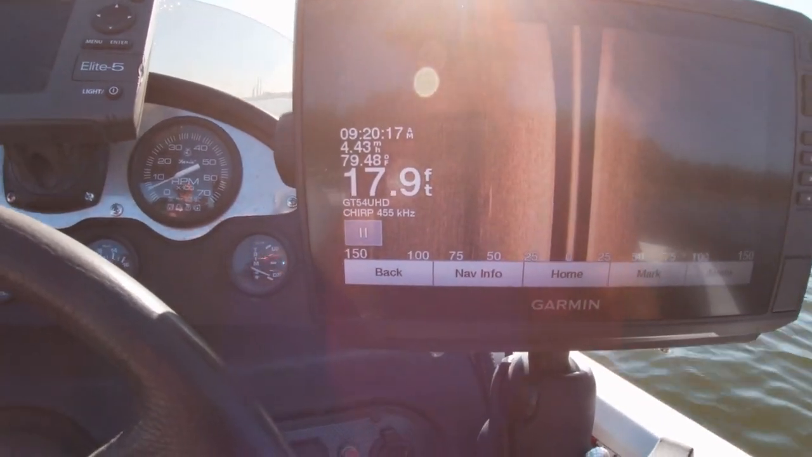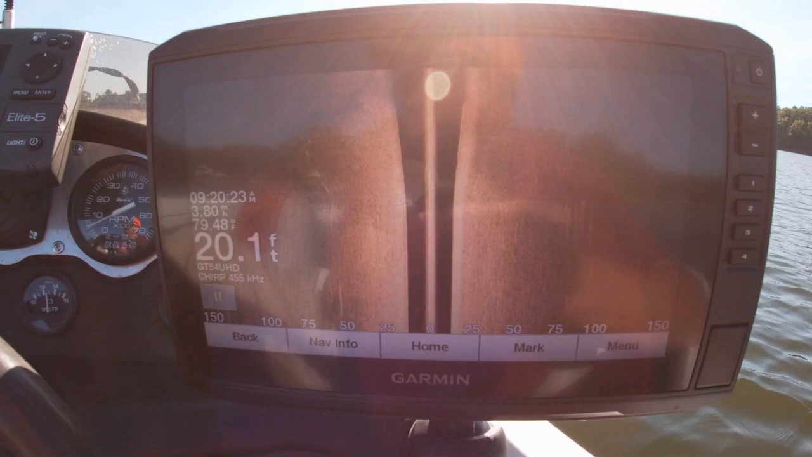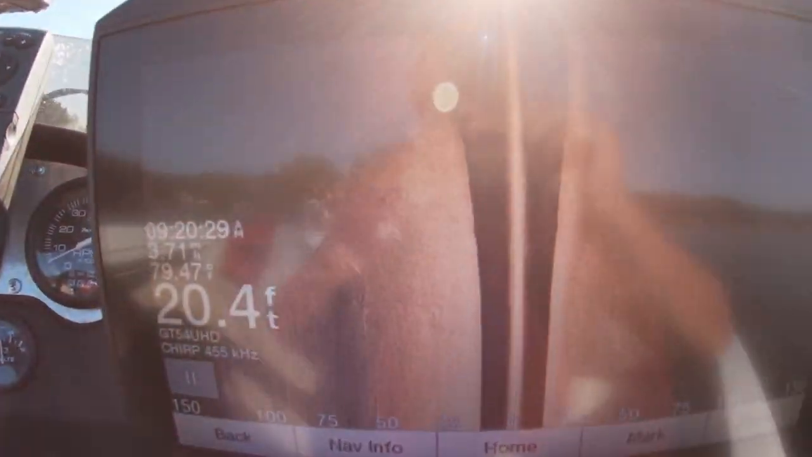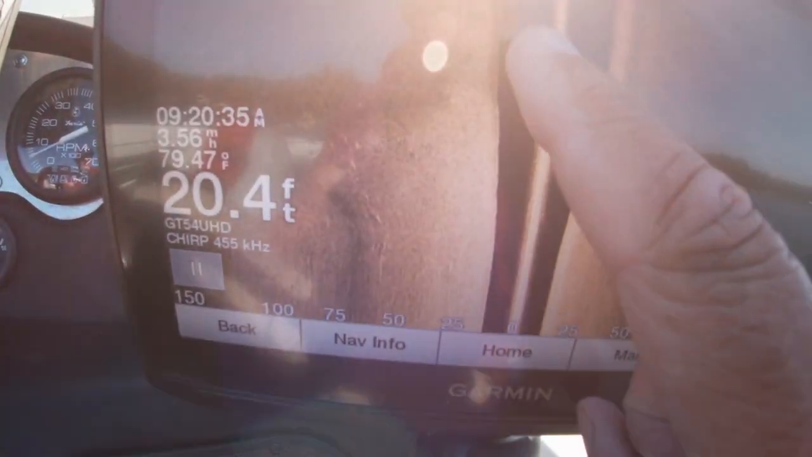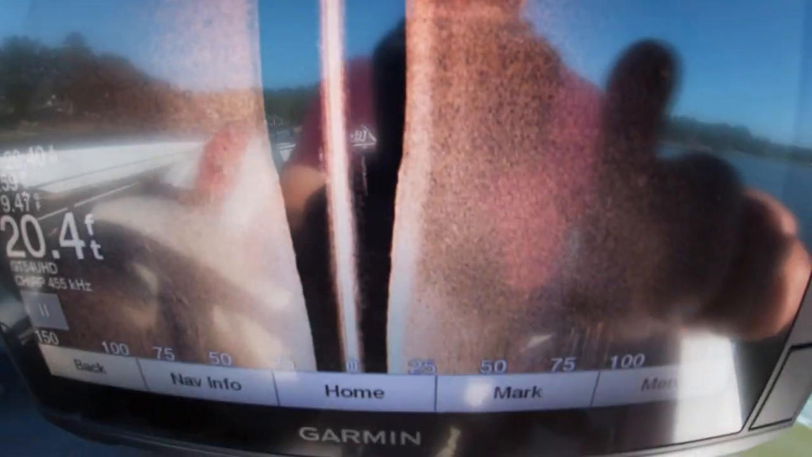We may or may not find any good spots, so I'm going to run about 4 or 5 miles per hour. And let's see, okay, so we see them in 20 feet of water. These dark areas, that's 20 feet down, and then you're looking across. And as a quick reference, you'll notice coming up here, here's a creek channel. See the edge of this creek channel? See how it's coming up here? Right there. That's a fairly deep drop off. I see you got a fish on it right there. We could mark that and come back to it.